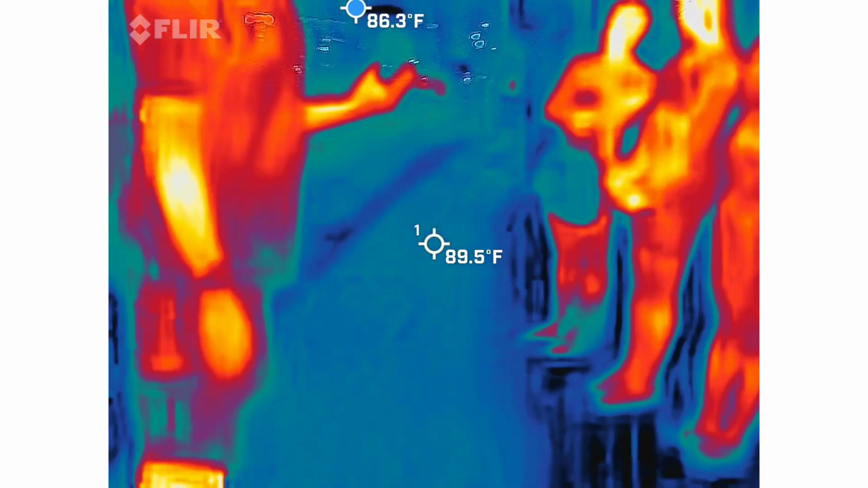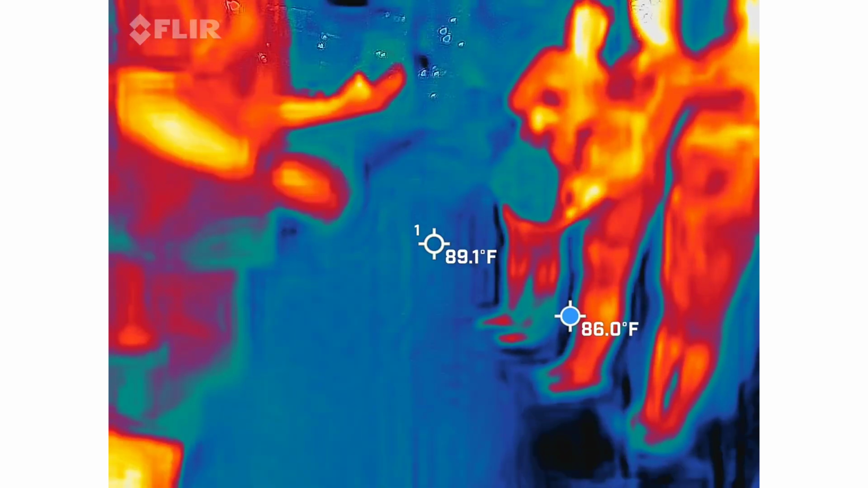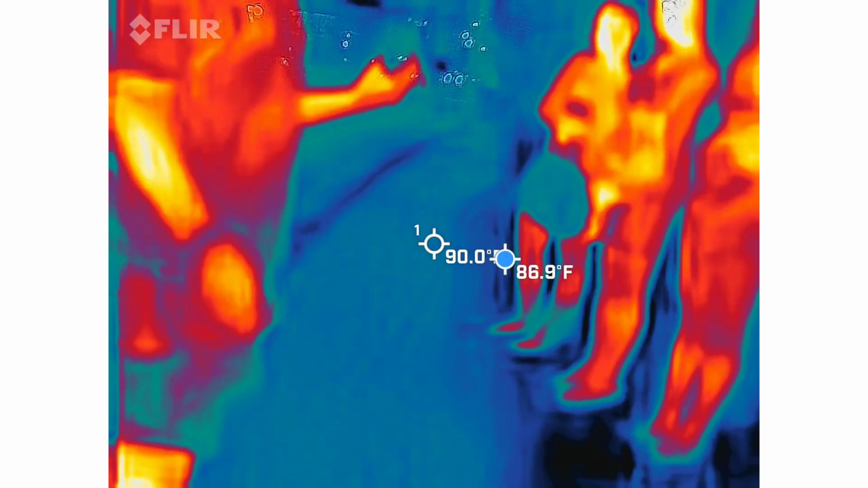I'm not going to start the recording on this one yet because this camera is a little sensitive. We're going to actually have to work with it a little bit. The newest model of this, I just sent it back and it's in the shop right now, so I had to break out the old one.